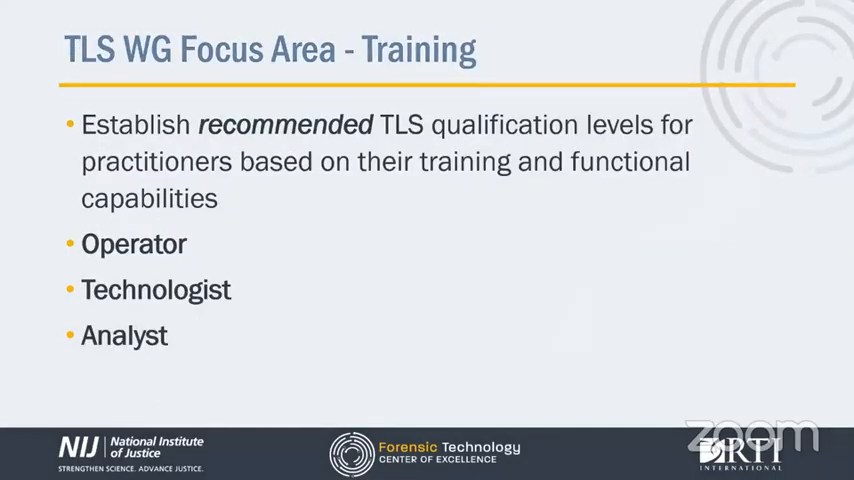One of the primary focus areas for the TLS working group was training. And what we did is establish recommended TLS qualification levels for practitioners based on what their actual functional capabilities are. And these categories are the operator, the technologist, and the analyst.